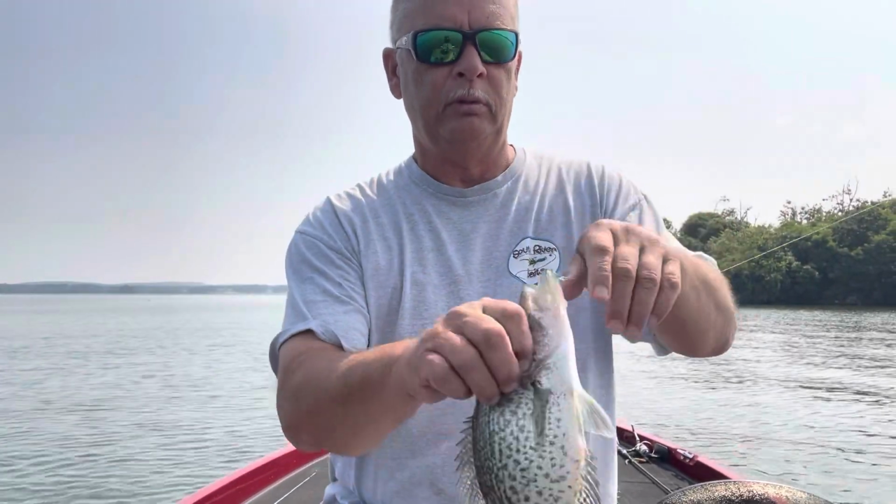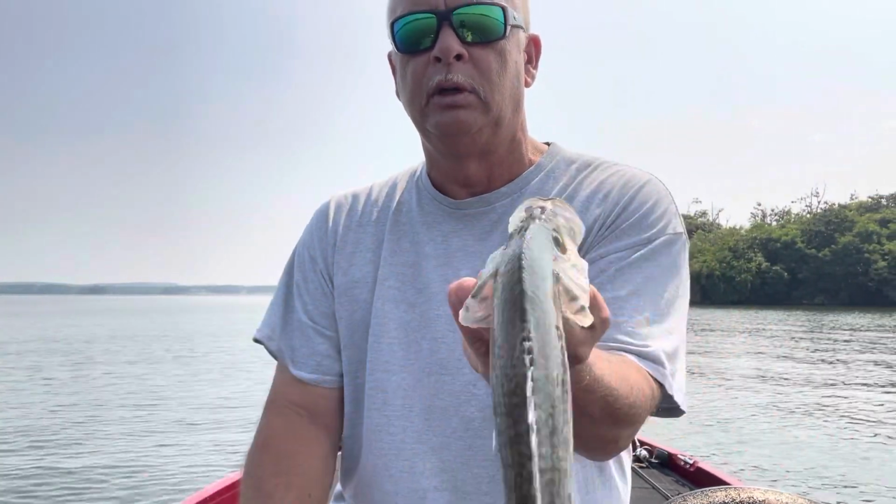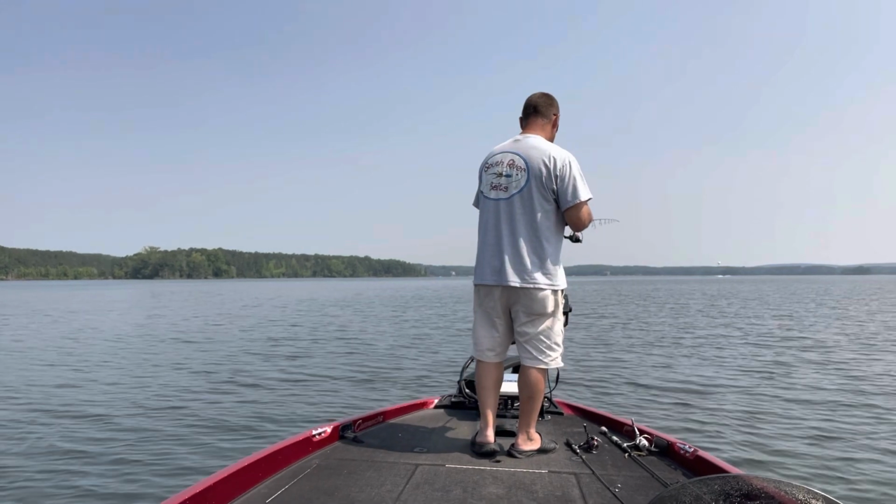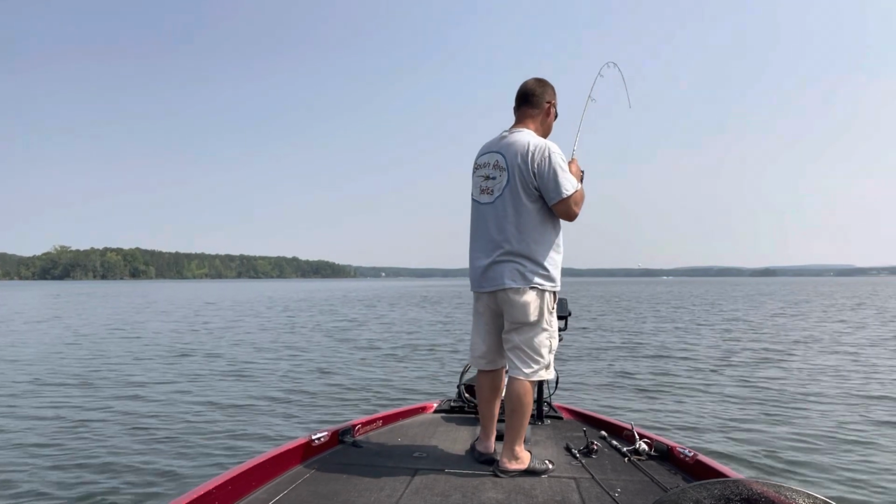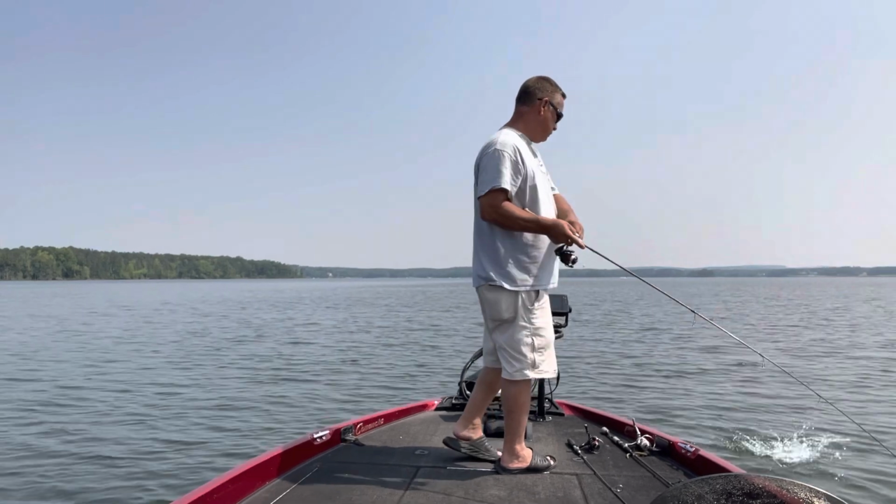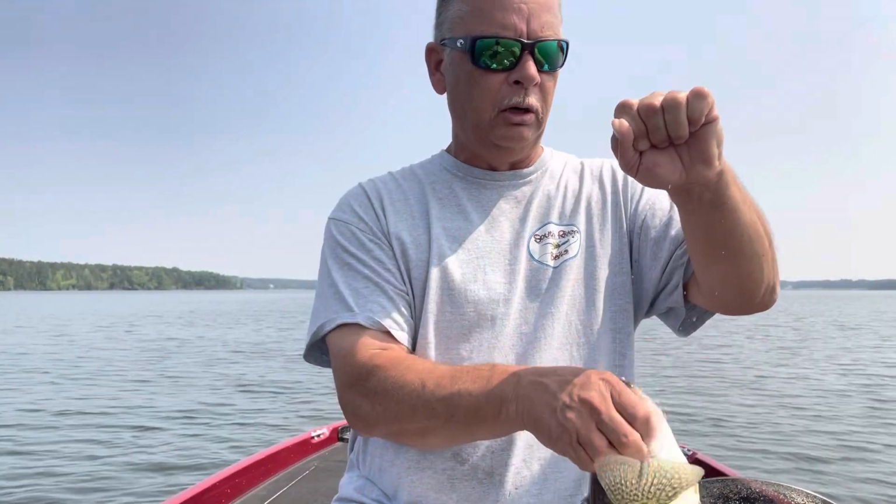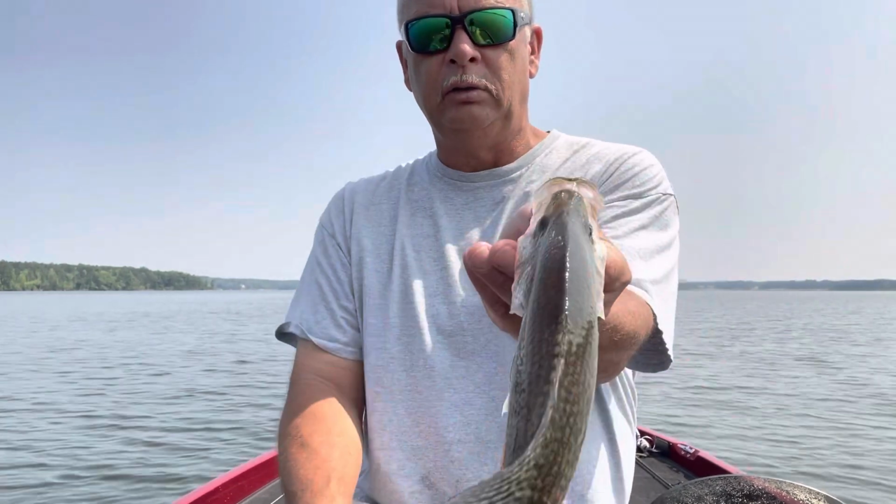There's a better one. But we got some of the black pot like this. We're gonna let this guy go. It's a good fish though, a little bit skinnier. It's thick. He got some shoulders on him. Oh, he's thick, dude. Look how thick.